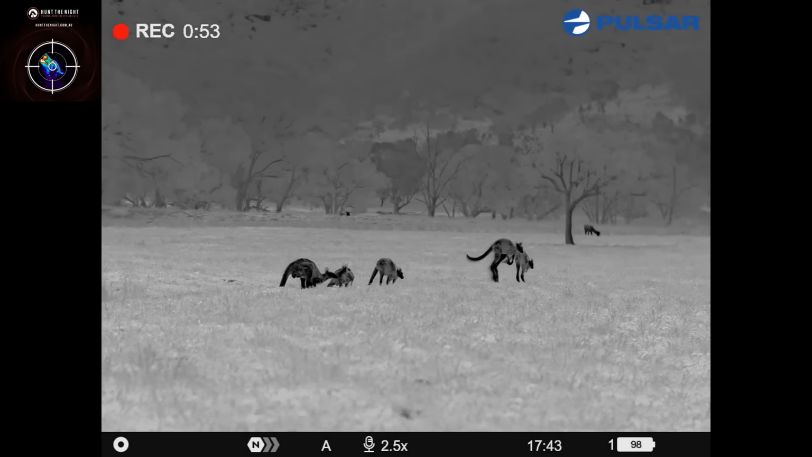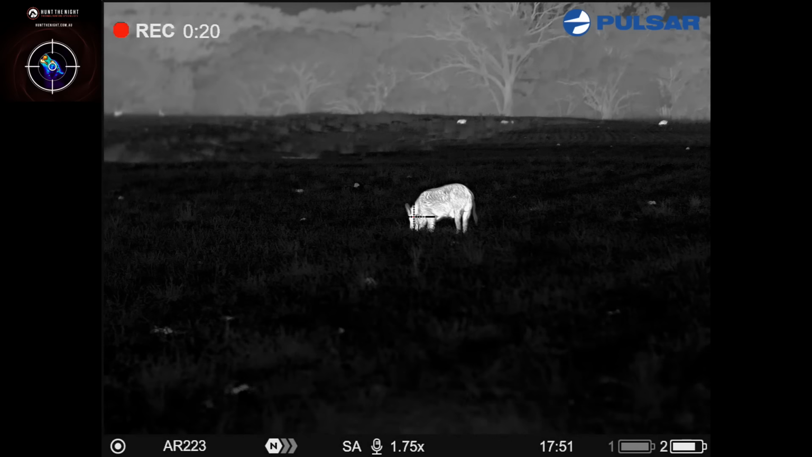Scanner duties tonight, I'm running this new Pulsar Telos LRF XL50, so another HD sensor. Technically this guy isn't public as of filming this. I will have to wait to release the video for the device to be out. I did get one of the first ones around, and I have to say the image is very, very nice out of that sensor. It is very akin to my Merger XL50s, which I absolutely love, but this guy's a monocular. Yeah, cool bit of kit.